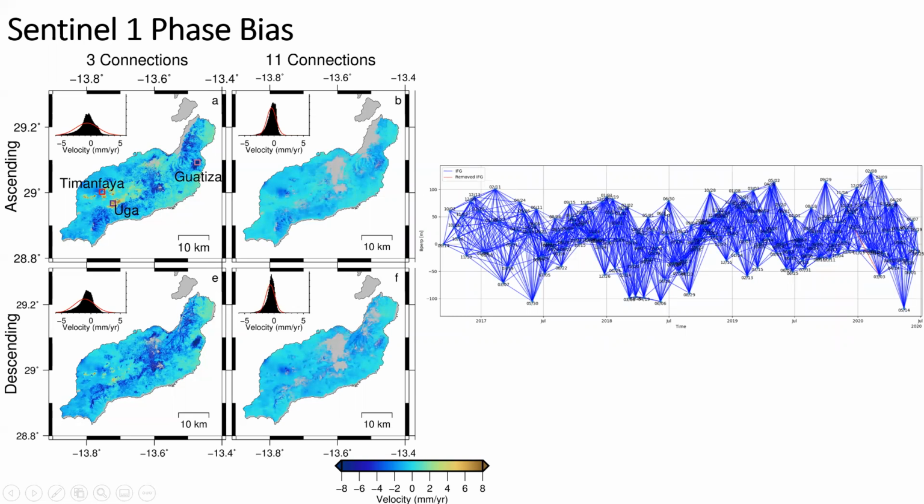We tested up to 11 interferograms from each epoch. As you can see from the new velocity maps, the noise has been significantly reduced. And also the velocity distribution across the island is now more Gaussian, suggesting that the bias has been removed. And you can see those 2 areas, Yuga and Guazia, have become more stable. But the Timanfaya signal remains.